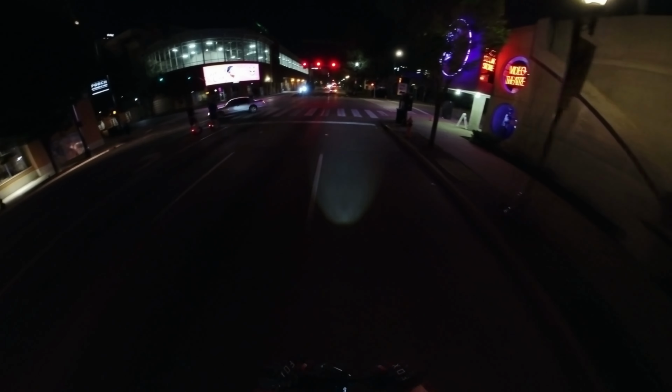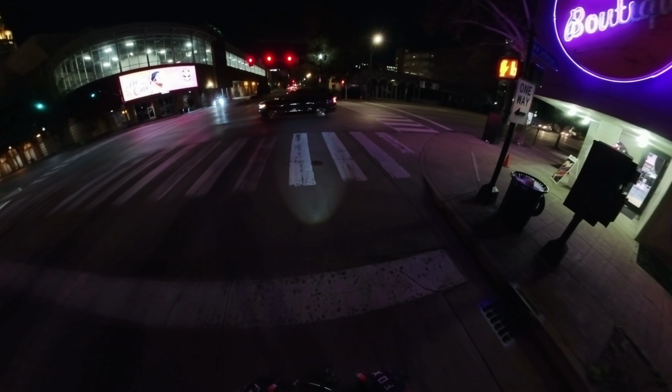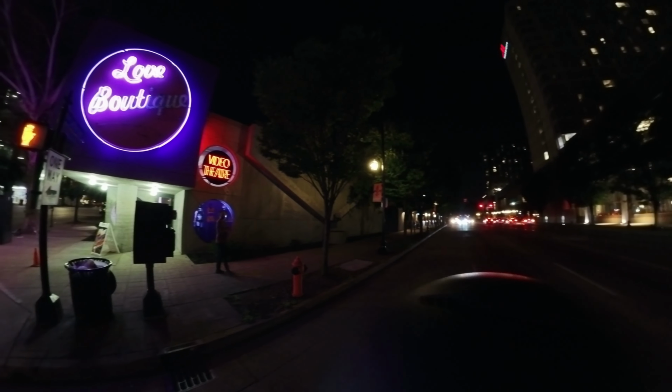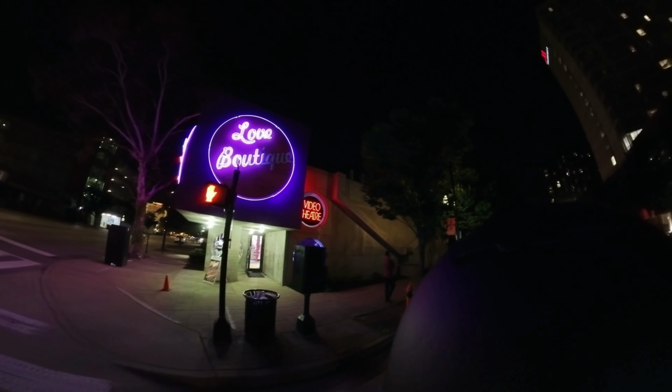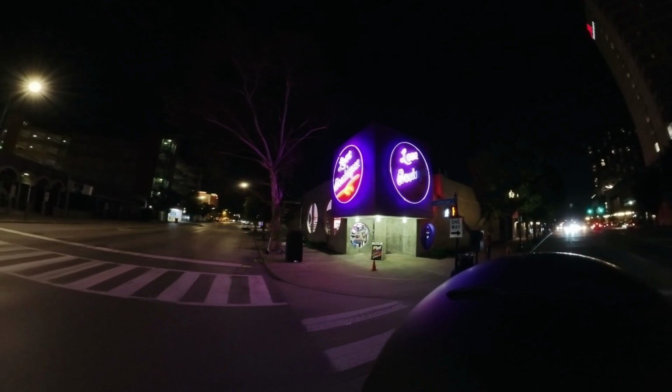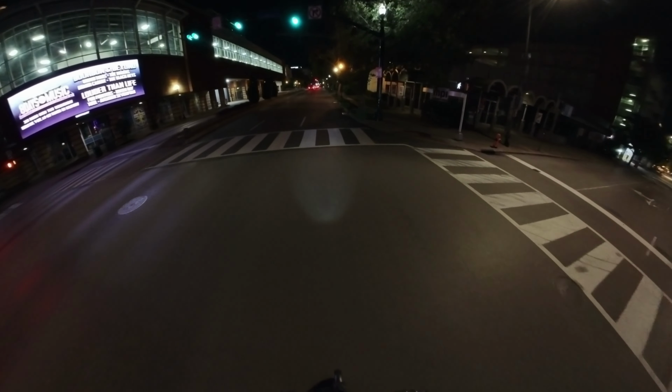Now I'm on 2nd Street. And immediately to my right, oh, thank you. That was a store called the Love Boutique, some type of adult store.